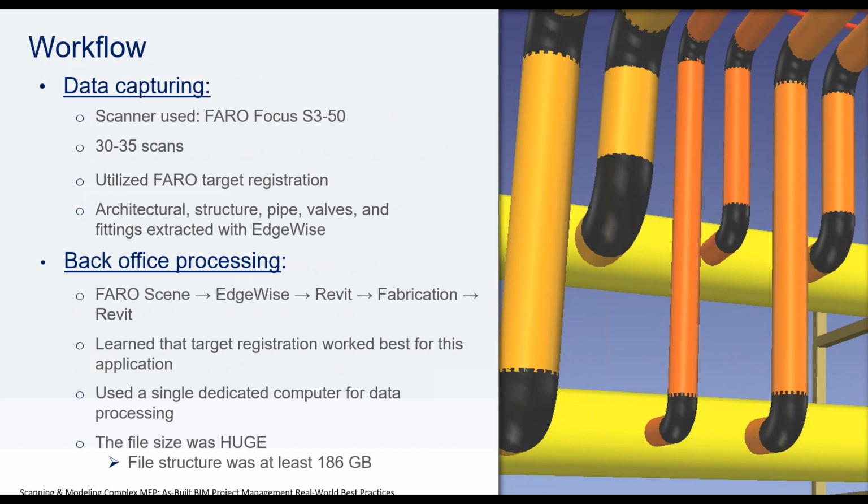So just some of our workflow, the data capturing. We purchased a Faro Focus S350. I think it's a very powerful scanner. Not here to promote that, it's just a really good tool. It took about 30 to 35 scans. We did target registration. So those that are familiar with laser scanning, you can have targetless or target registration. We felt that because it was in such dark, closed areas, it was best for us to have target registration. So we literally hung targets up on the wall. That way you can identify them from scan to scan, and that's how you mesh your point cloud together.